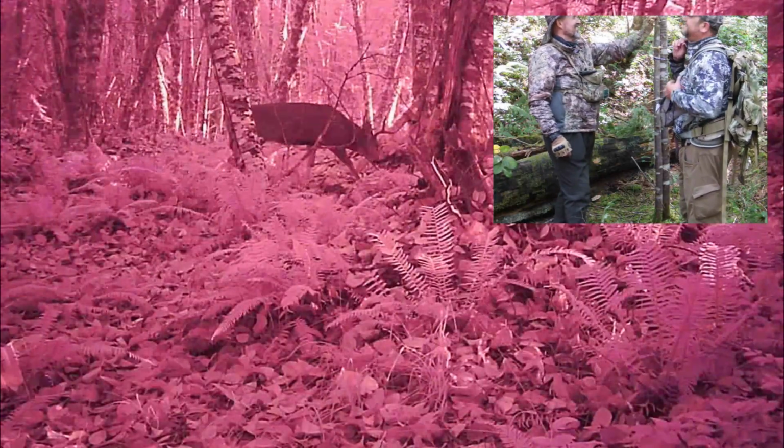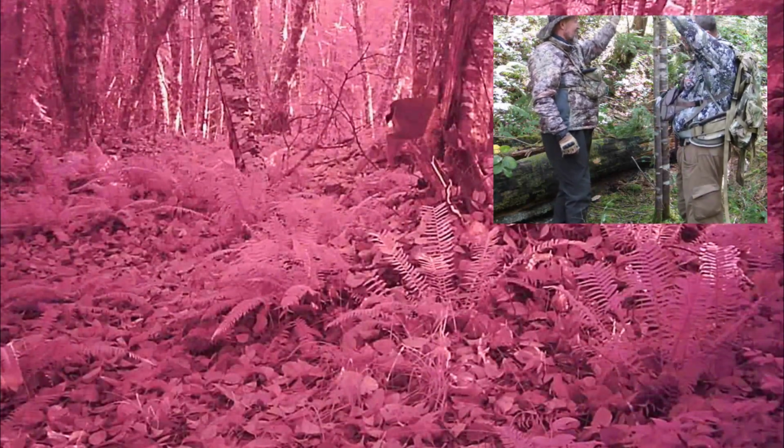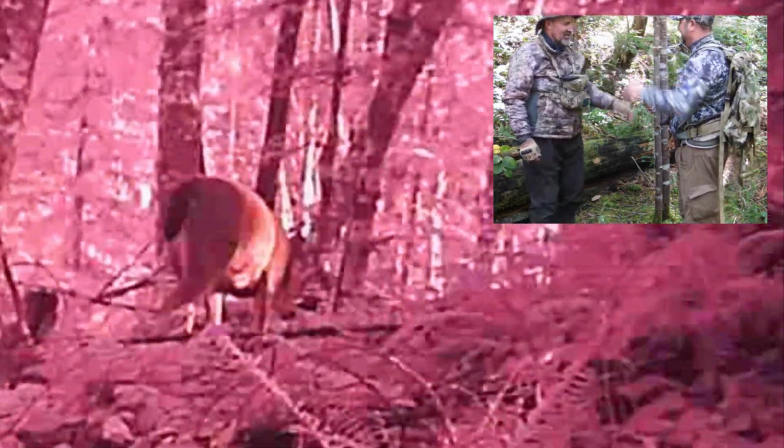You find those trails that are coming in and out of those corridors, those travel lanes. That's usually what I look for, those heavily used trails where you're seeing a lot of doe. I don't really need to see a buck track right away. If I see does, I know they're going to be there eventually. They love that nasty, thick stuff. The nastier, the better.